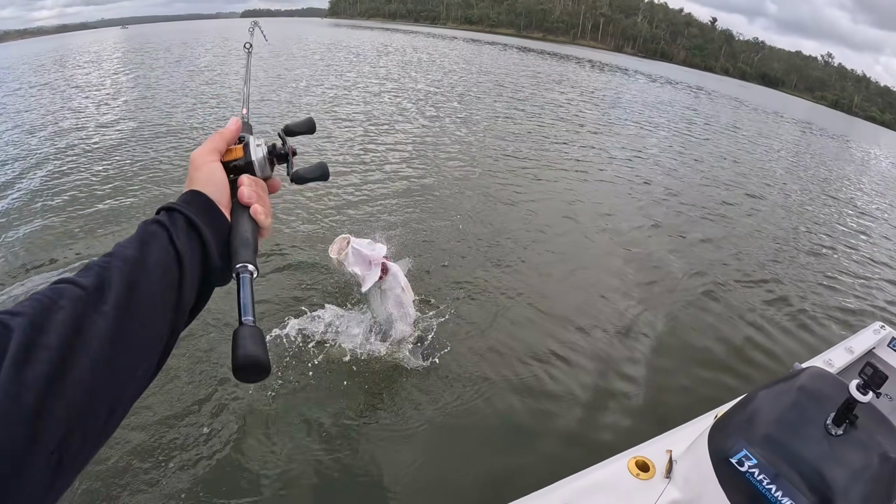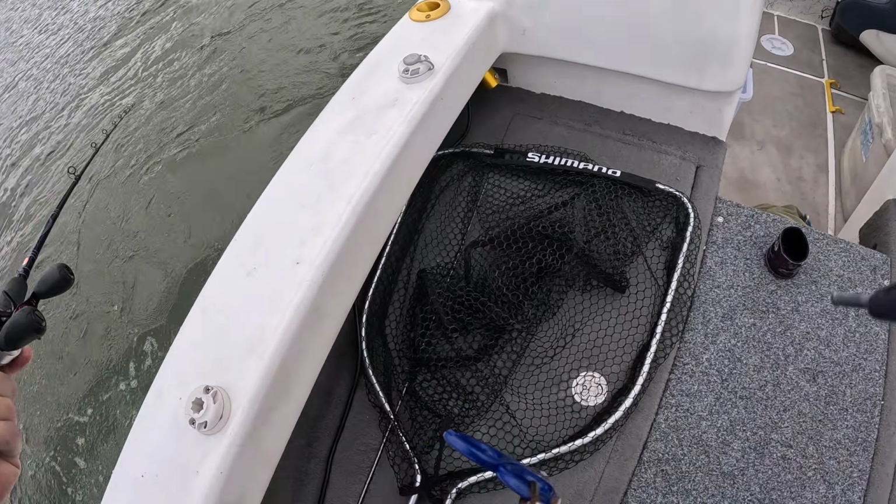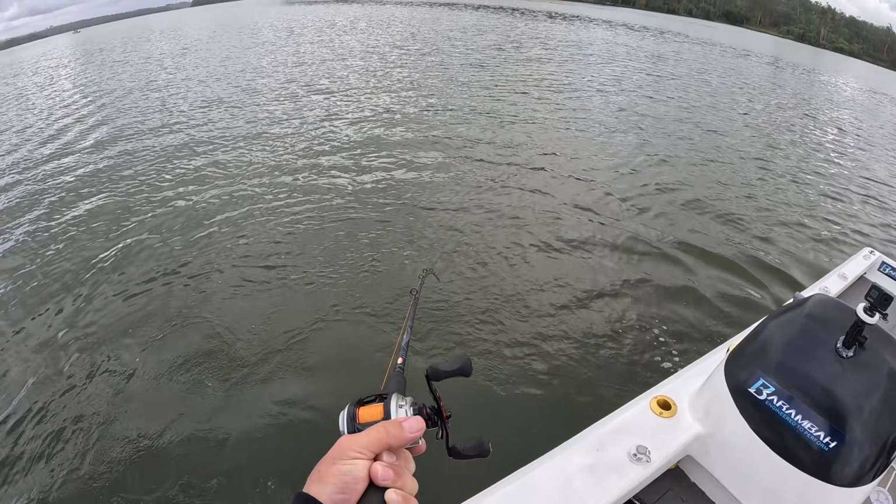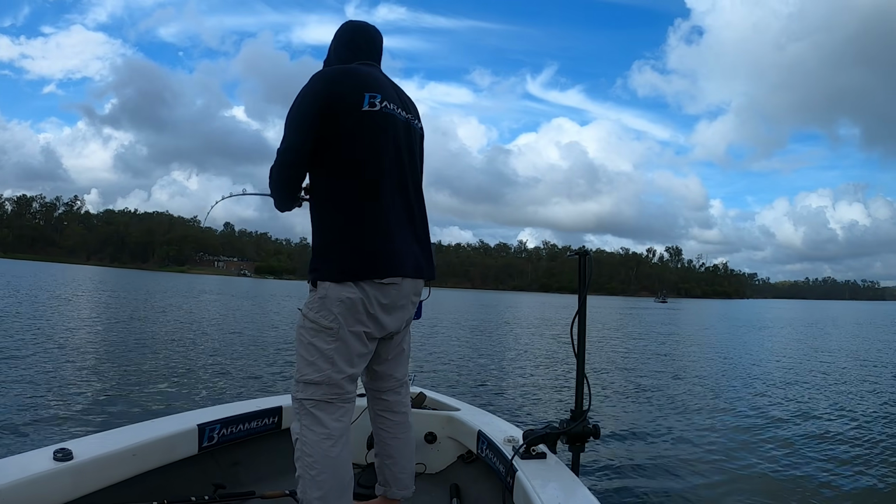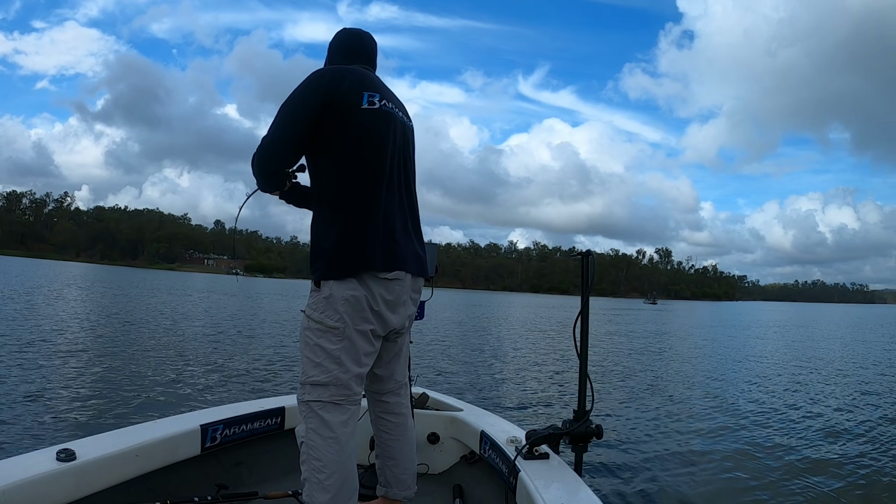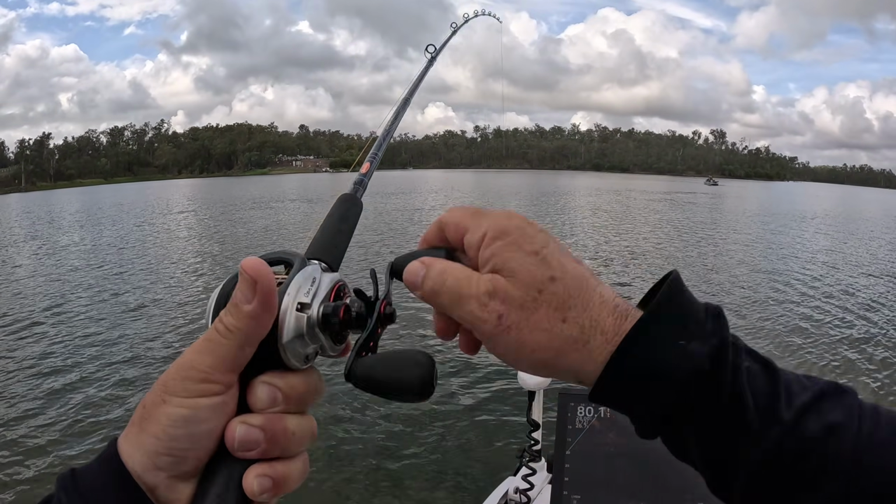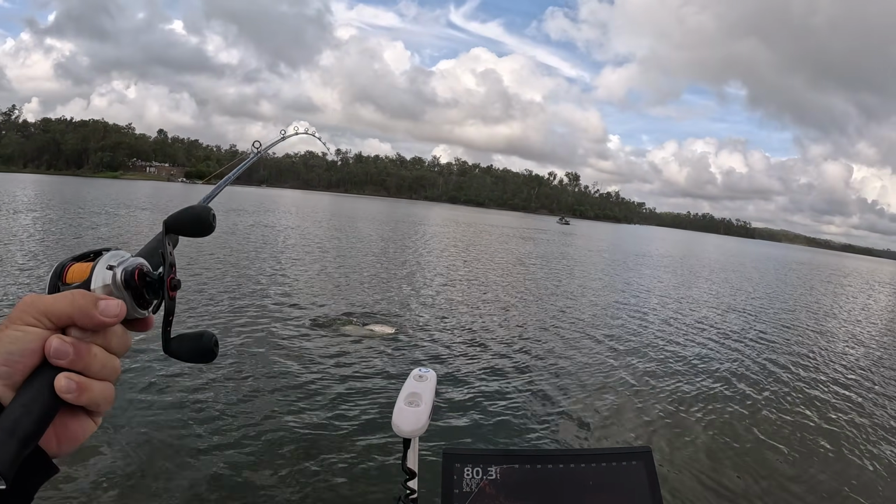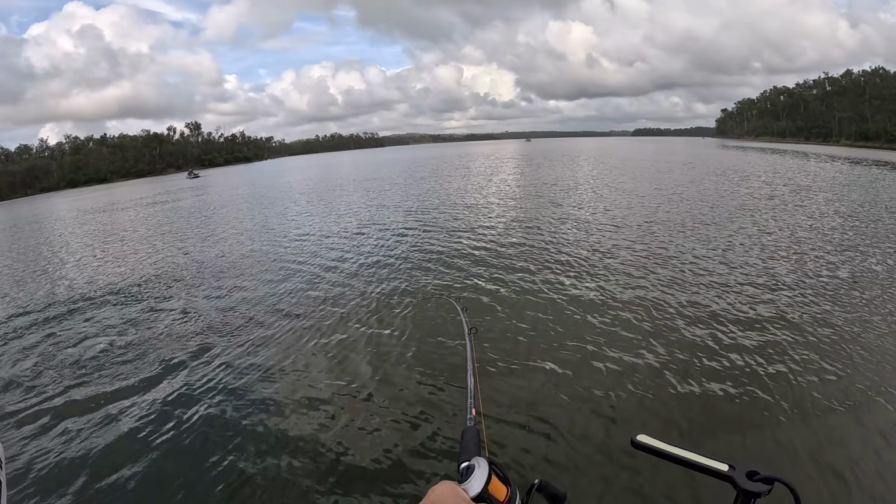Oh, yeah, baby. I'm just free spooling back down there. This is where we back drag right off. Oh, he's going to come again. This is super acrobatic Barra. Yeah, but how good?